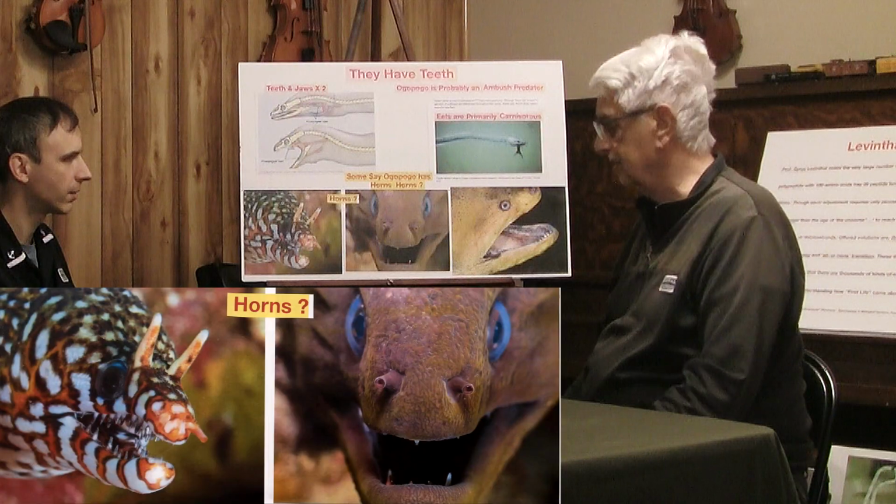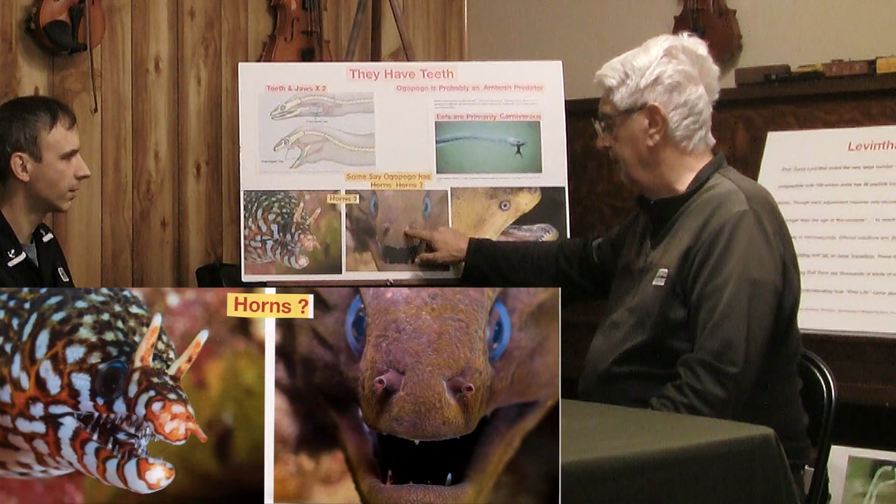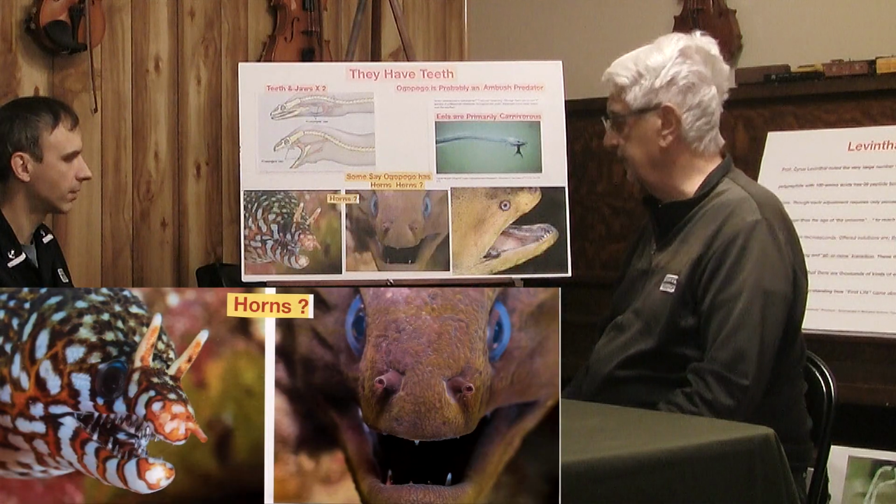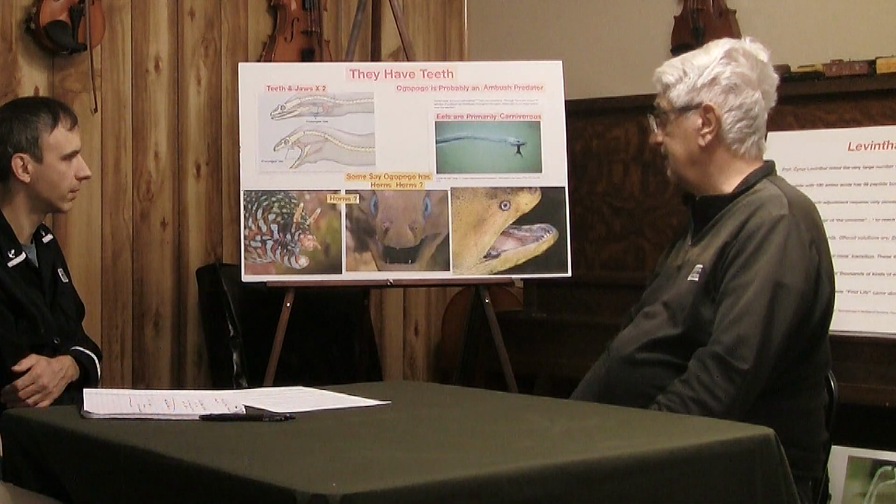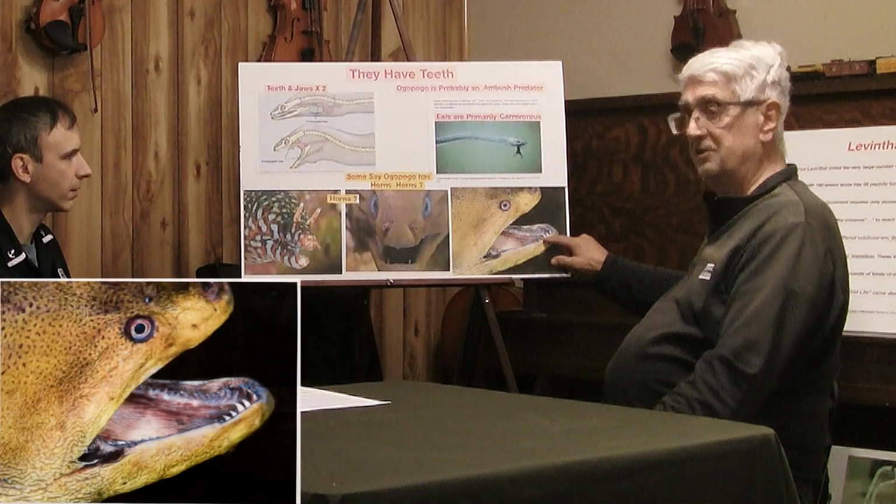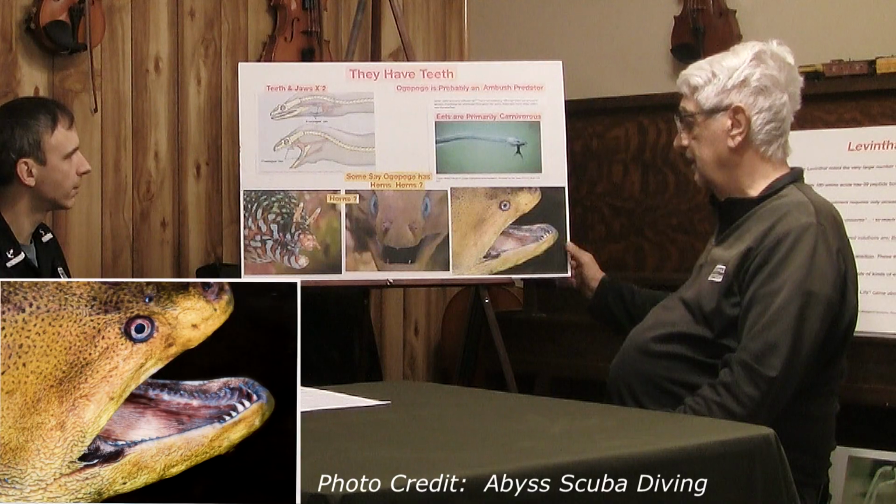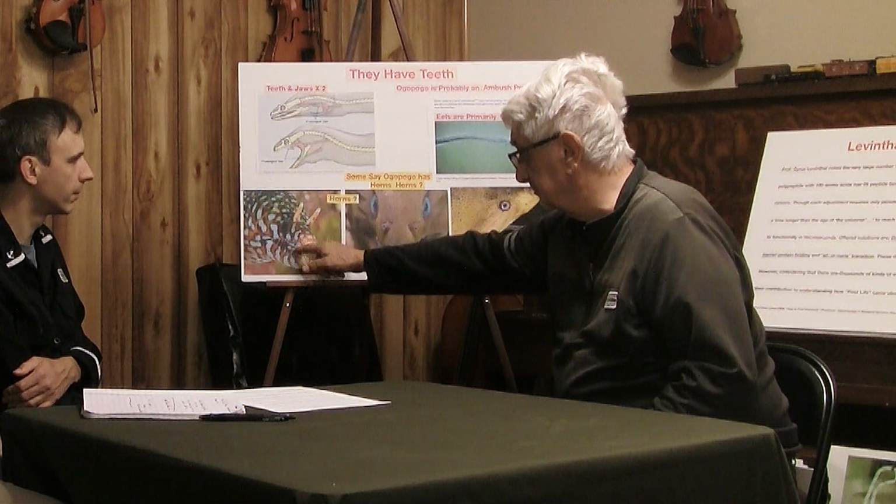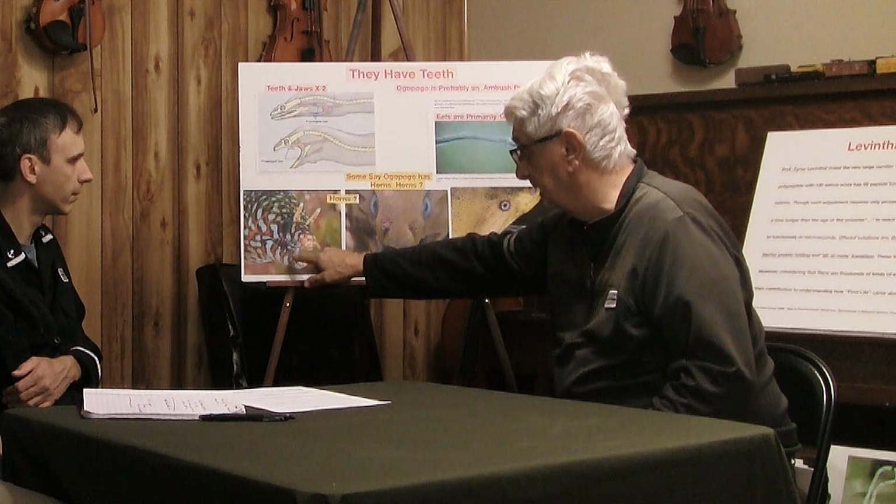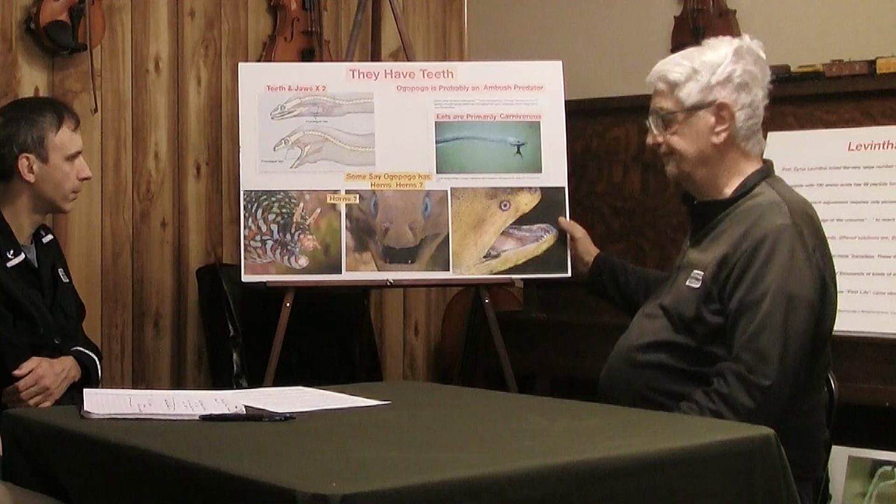That's not technically correct, but they sense smell with them. And those kind of look like horns to me a little bit. And as far as teeth, they have pretty good sized teeth, if you can see that. This is a moray eel. This eel right here, well, I won't get into that. But they have pretty good sized teeth too. So, they have teeth.